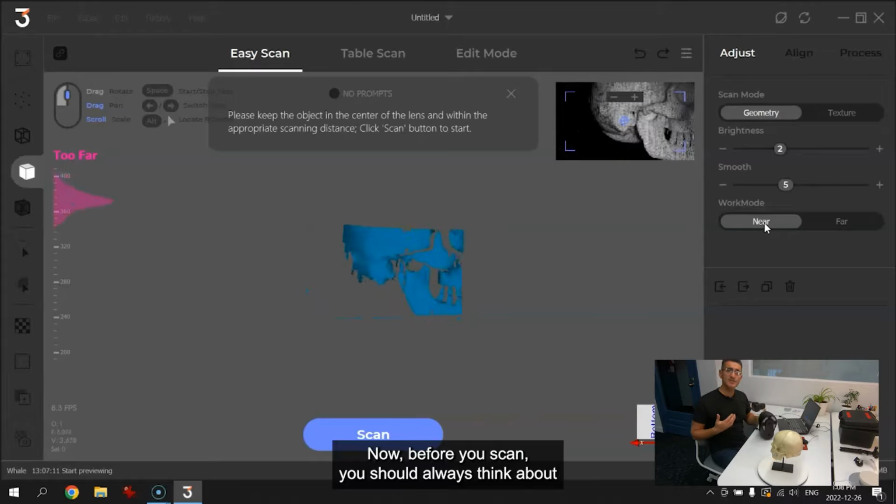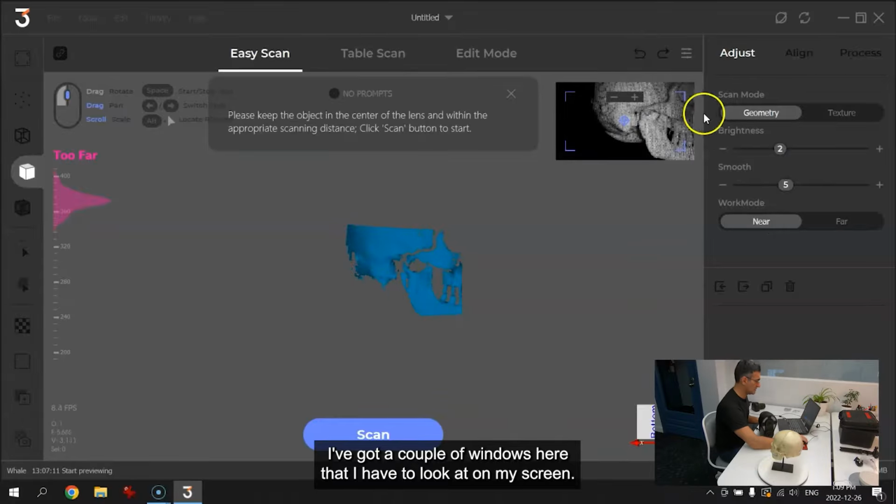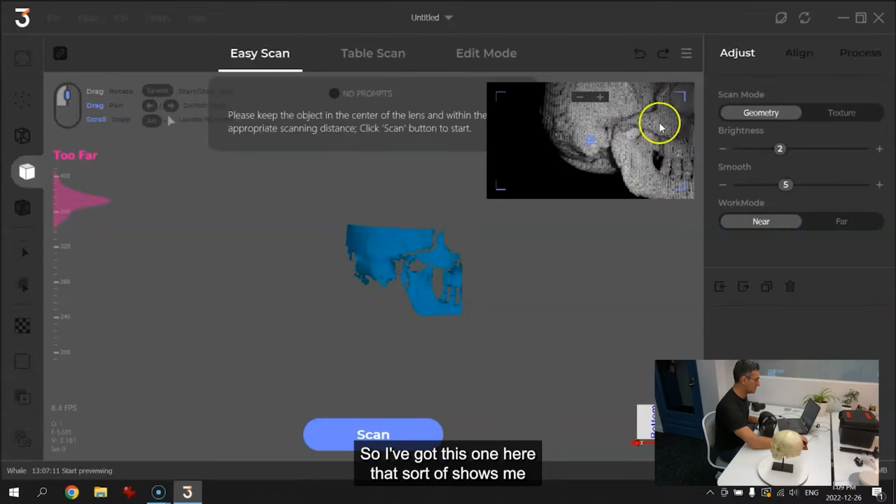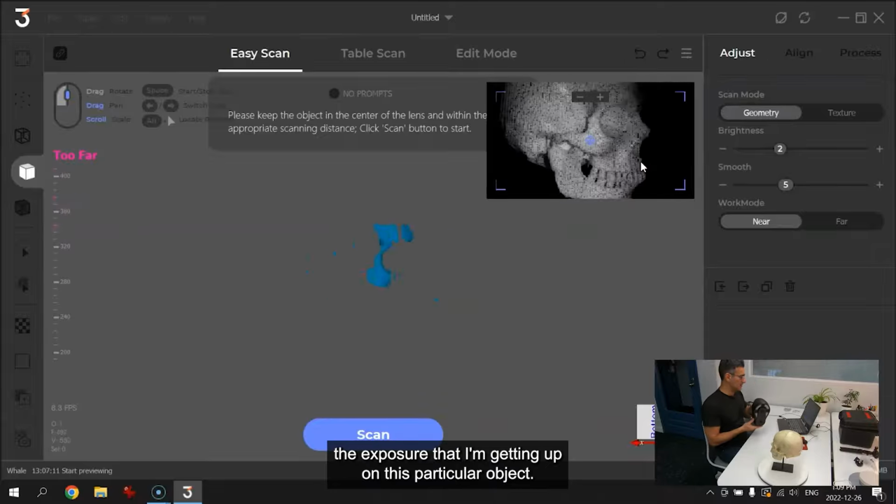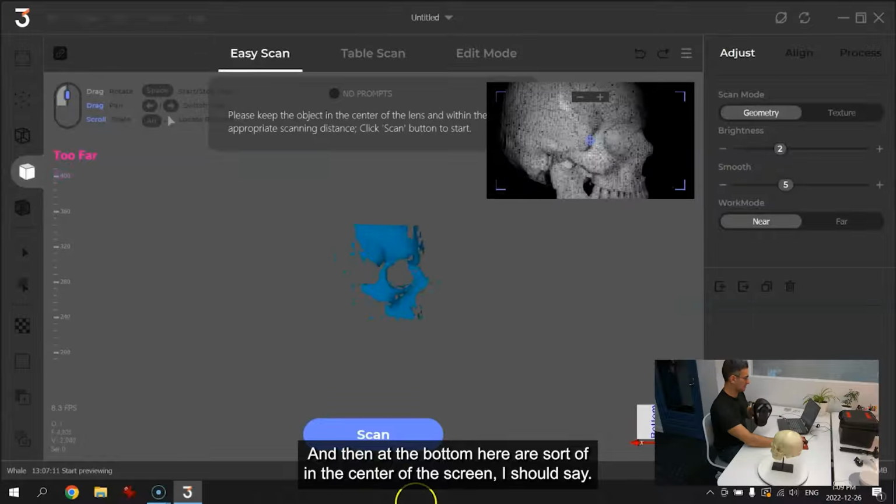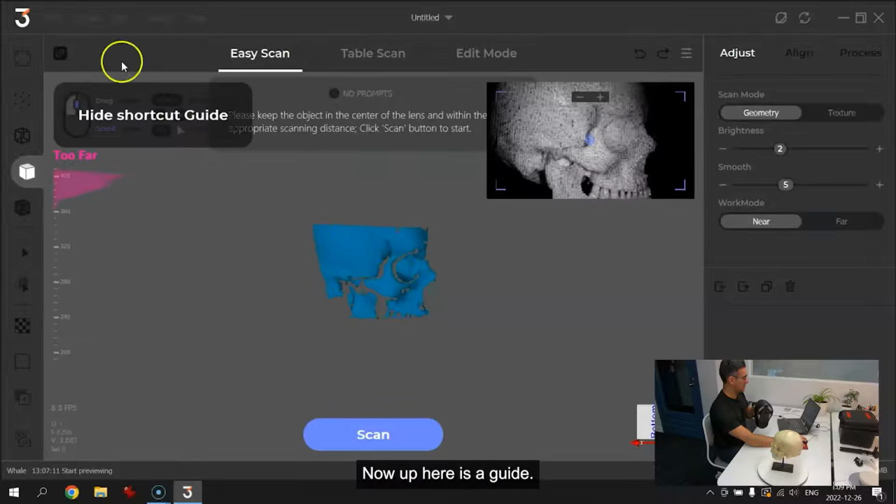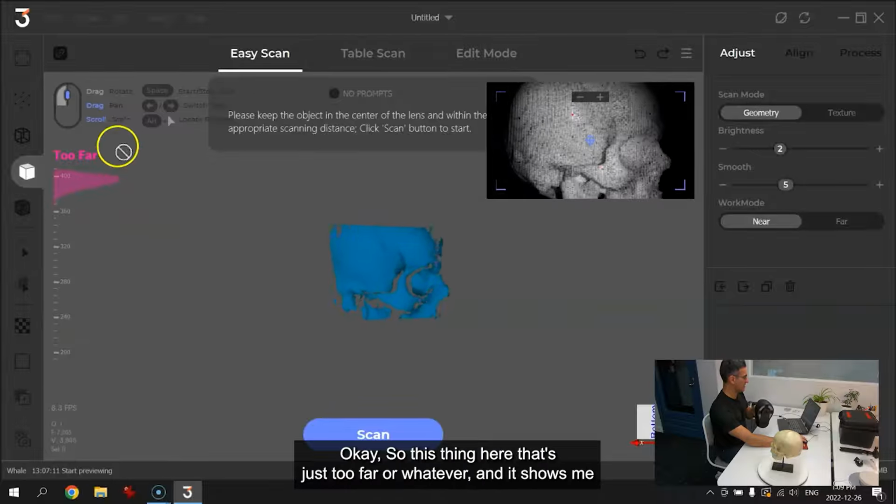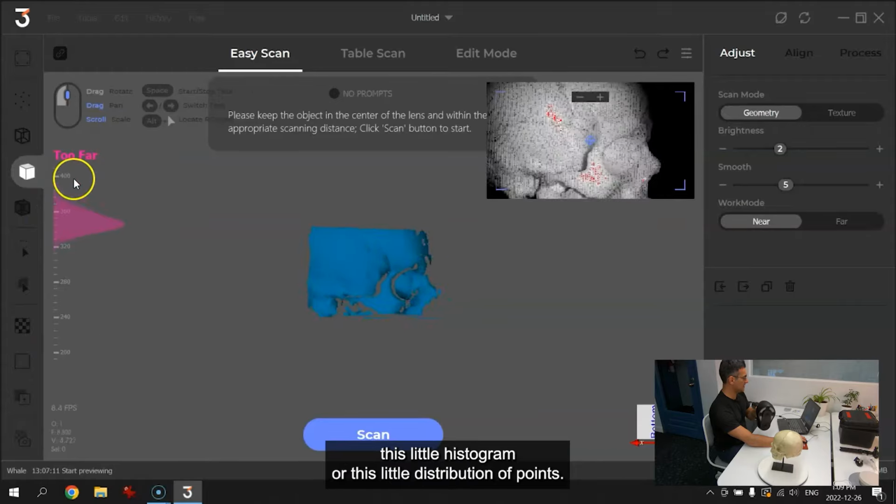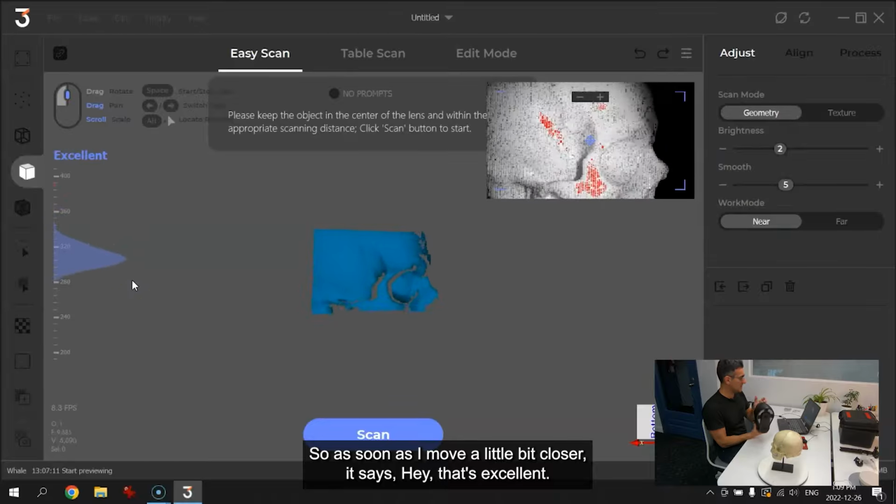Now, before you scan, you should always think about what it is you're scanning, the color, the texture, and things like that, and what the scanner is actually going to be picking up. So in this case, I've got a couple of windows here that I have to look at on my screen. I've got this one here that shows me the exposure that I'm getting on this particular object. And then in the center of the screen, it's showing me what geometry I'm picking up, that would be reconstructed. Now, up here is a guide, okay? This thing here that says too far or whatever shows me this little histogram, or distribution of points. So as soon as I move a little bit closer, it says, hey, that's excellent, right?